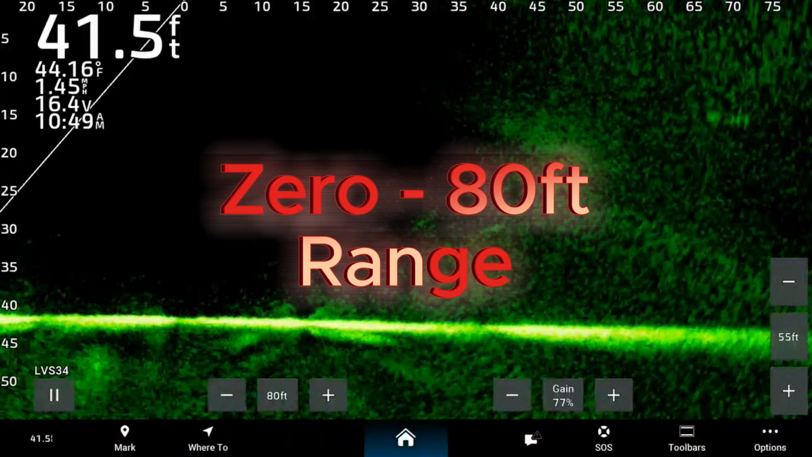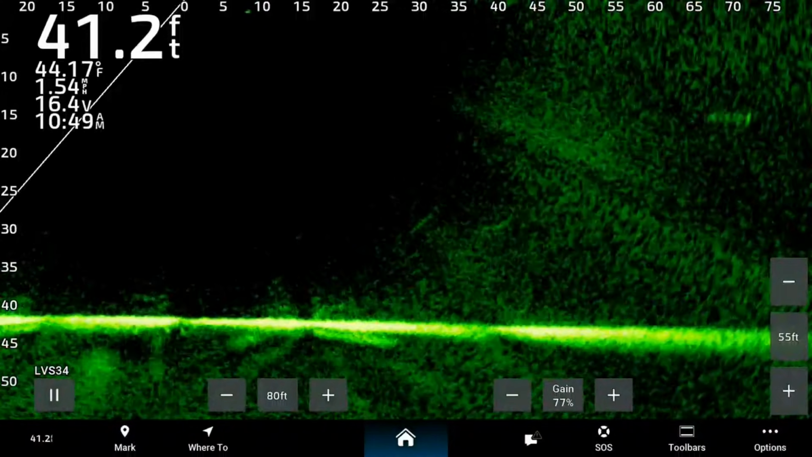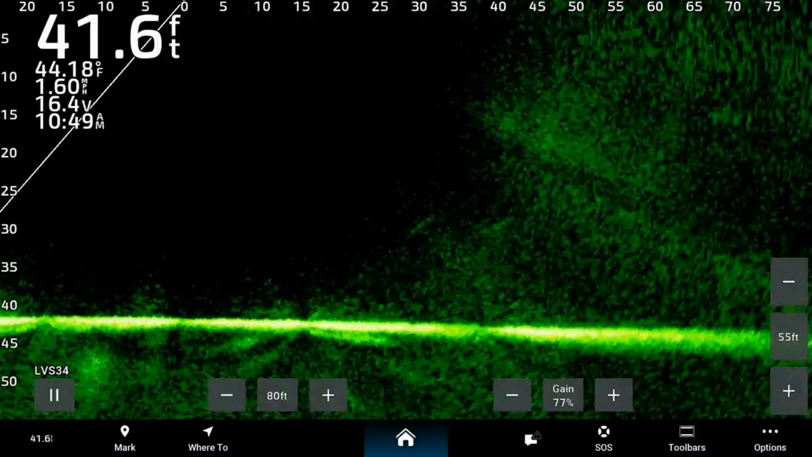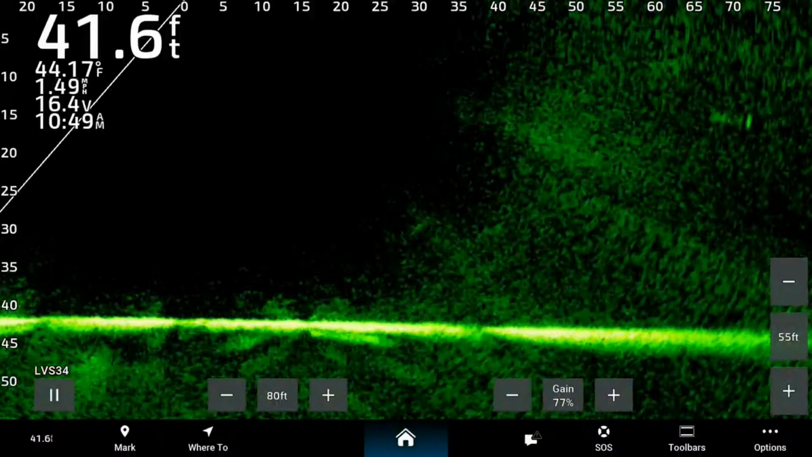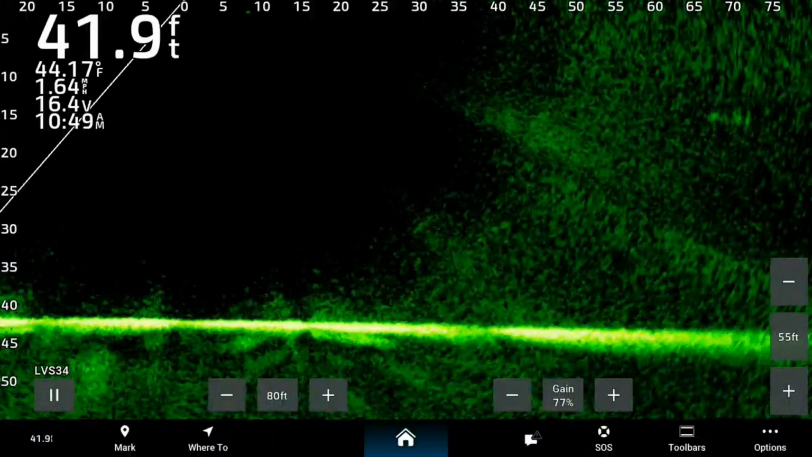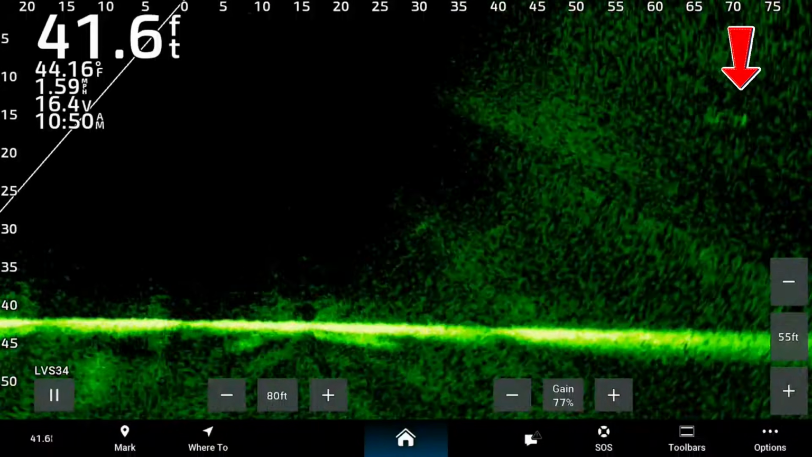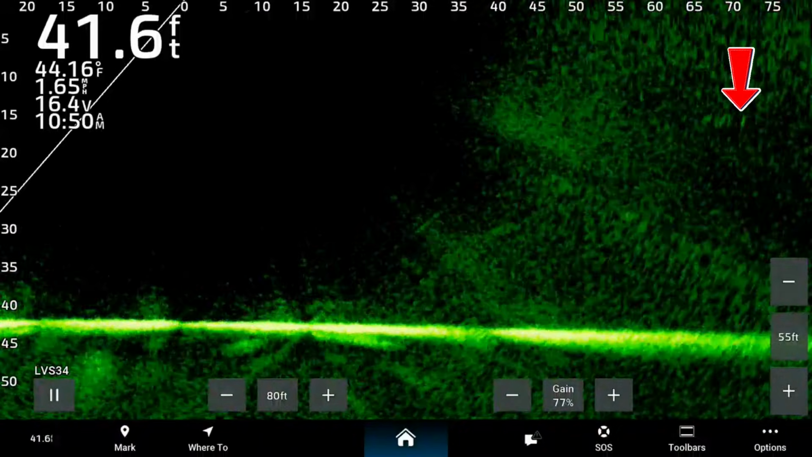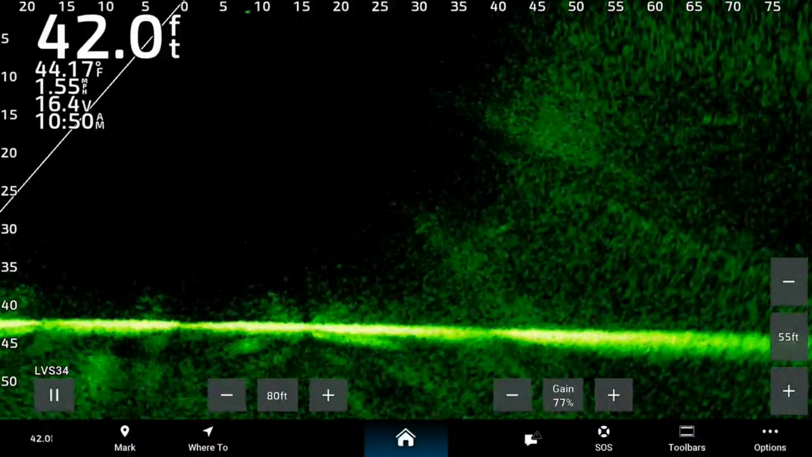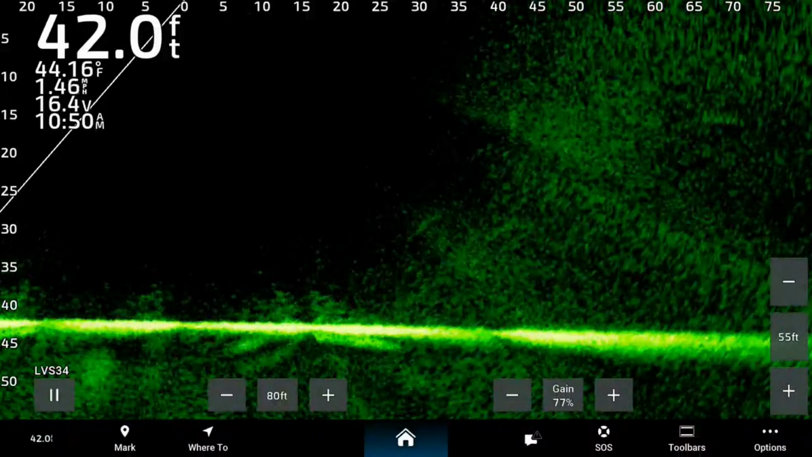So right now we're pulling up along here on a pretty good flat stretch, so I'm going to start to push these out a little bit and max this thing out. I want to let you guys see just how far out you could take the LVS 34 and still be able to see your presentation. Now, granted, Christmas tree you get a great return on. If we were to switch over to a spoon, which we might do, you might have to draw it in a little bit.